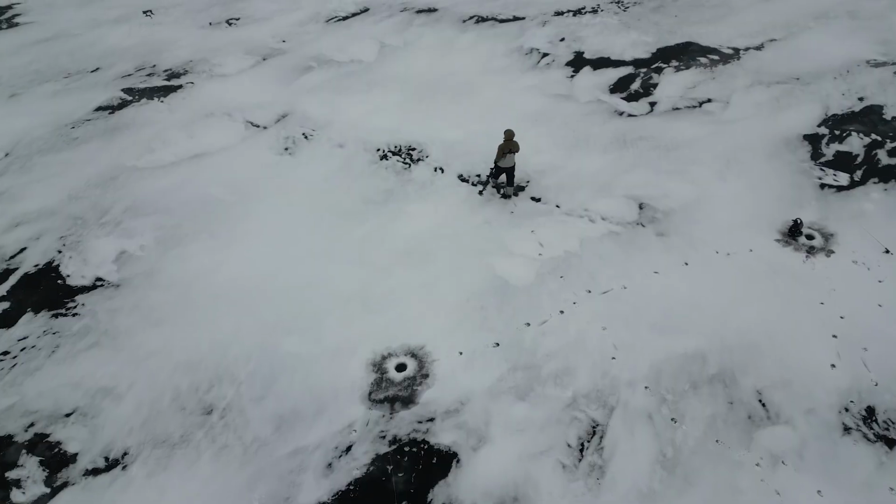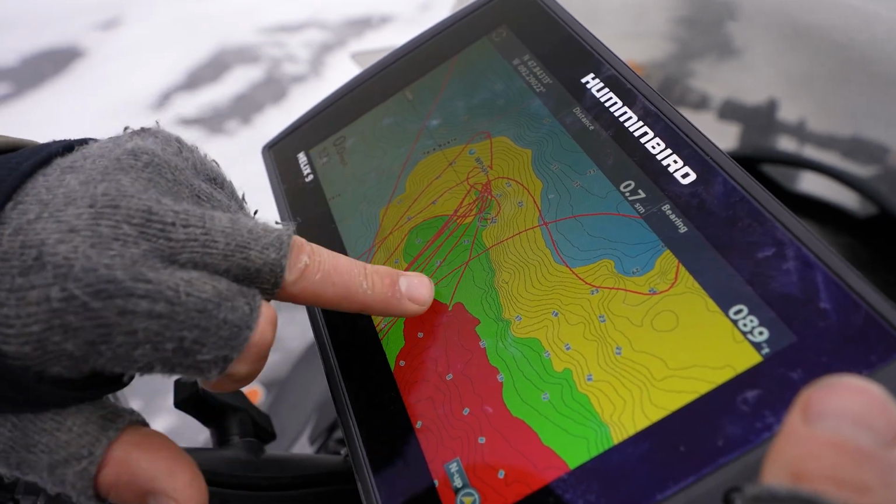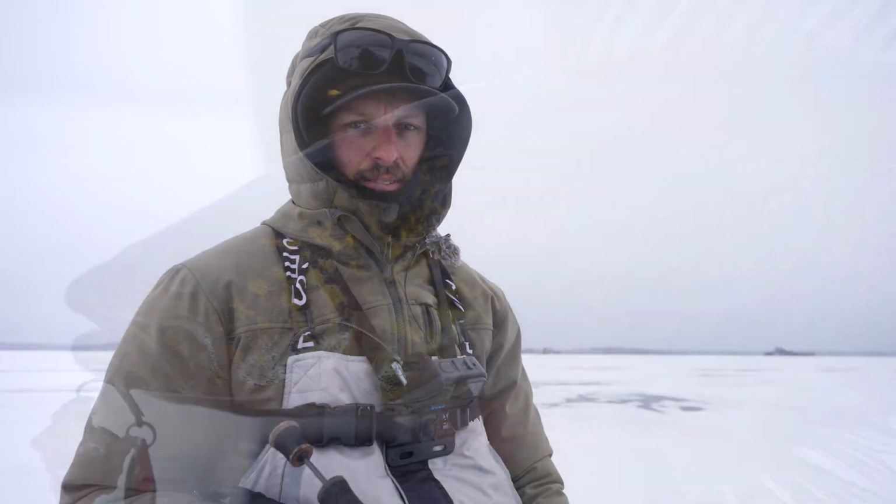One of my absolute favorite things to do is run around, fish aggressive, run and gun on the ice. If you can do it on a new body of water and piece something together, it makes it 10 times better.